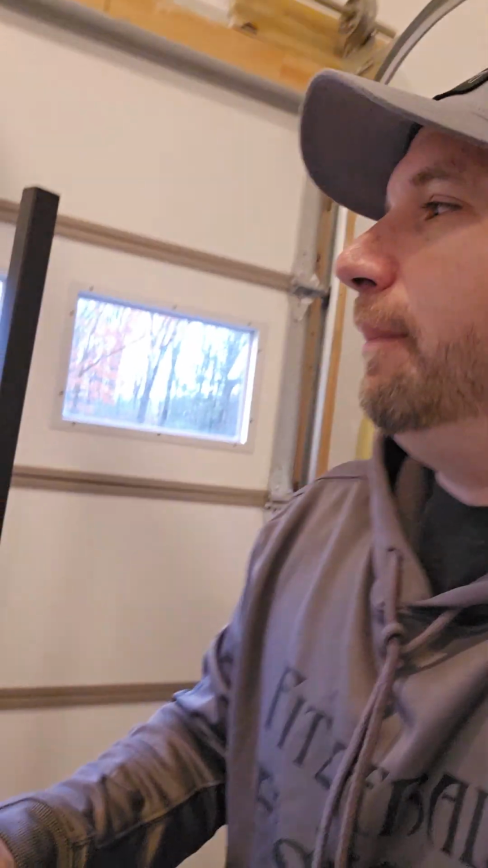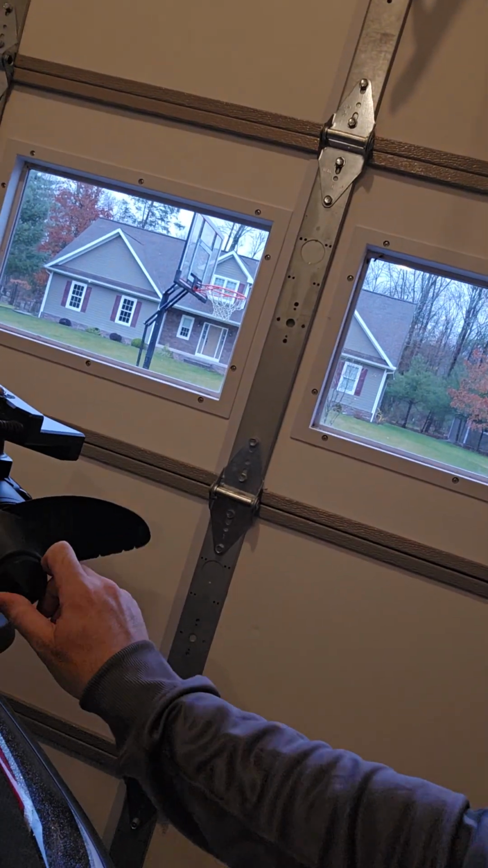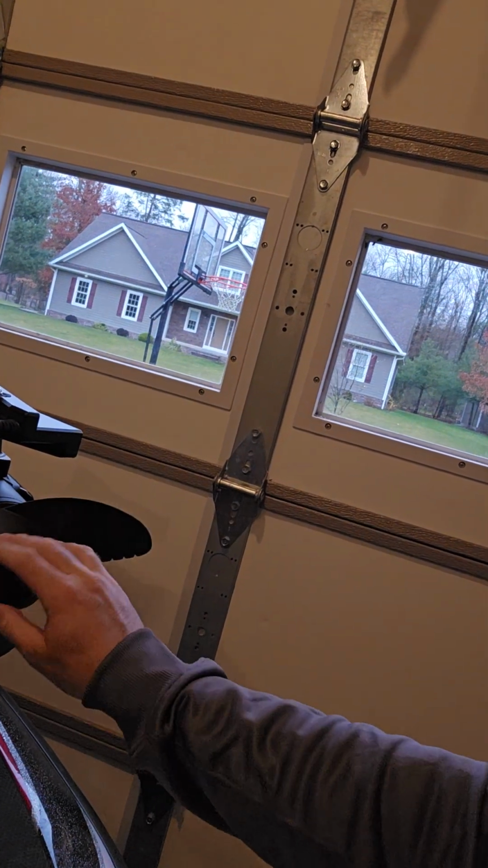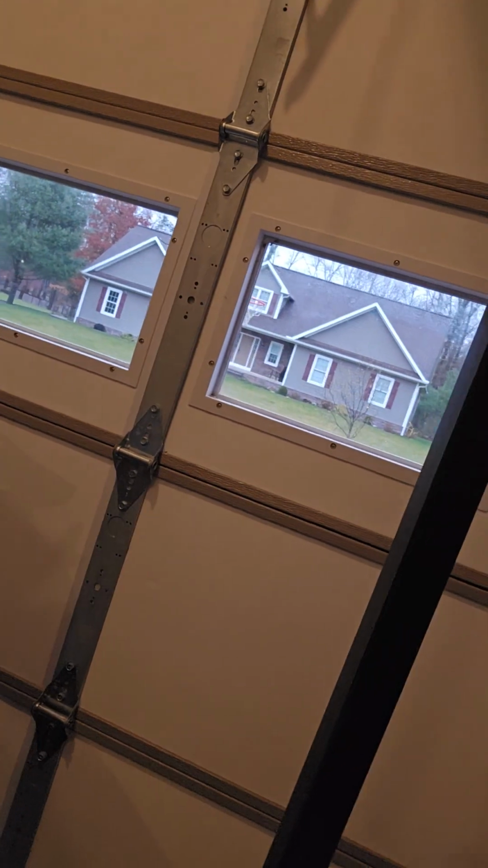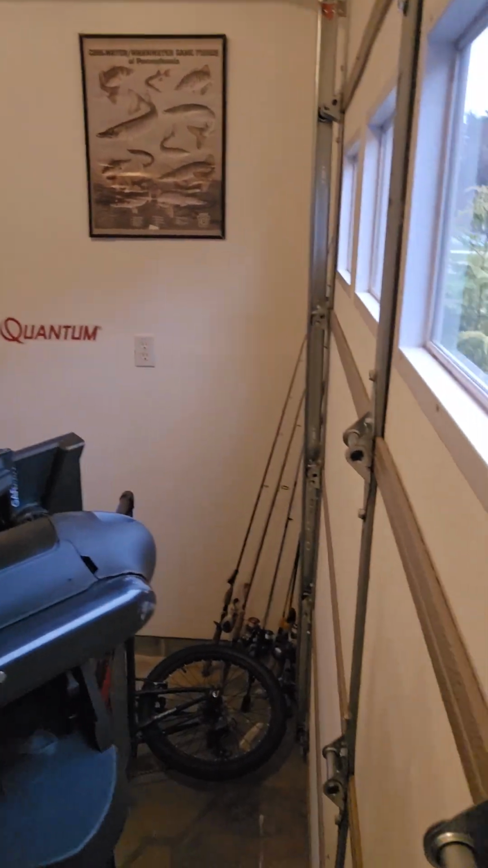Back to the Garmin Force: awesome trolling motor, quiet, strong. I'm just running the standard prop that it came with. I did put the TH Marine prop nut on there. And that's my setup, and it's really cool. I'm excited to get out this year.